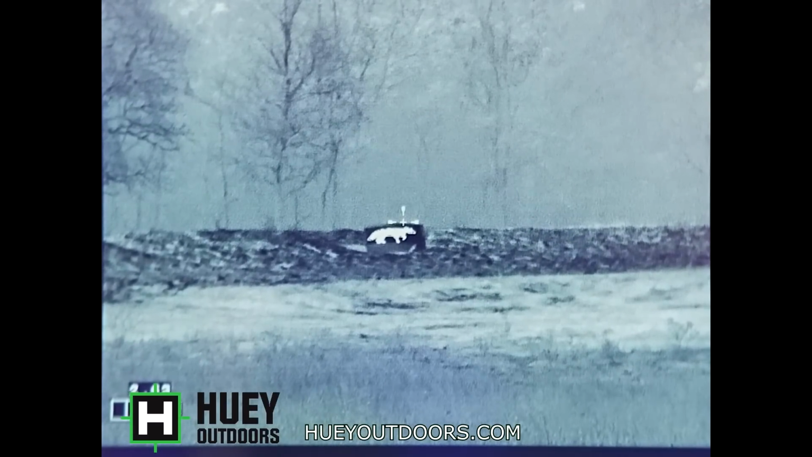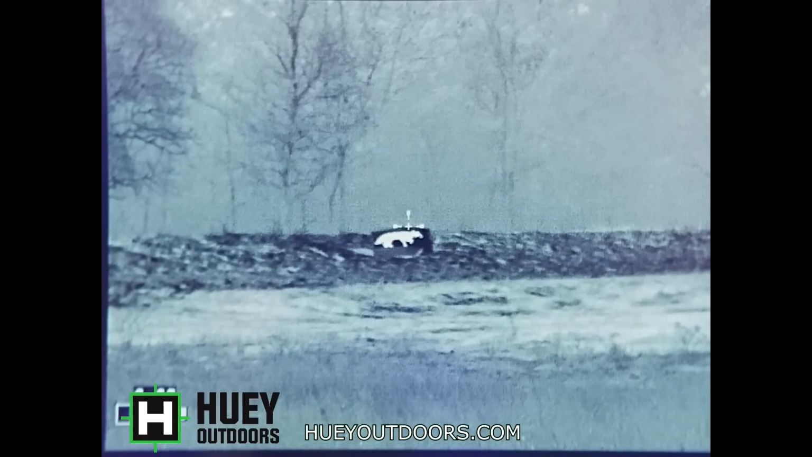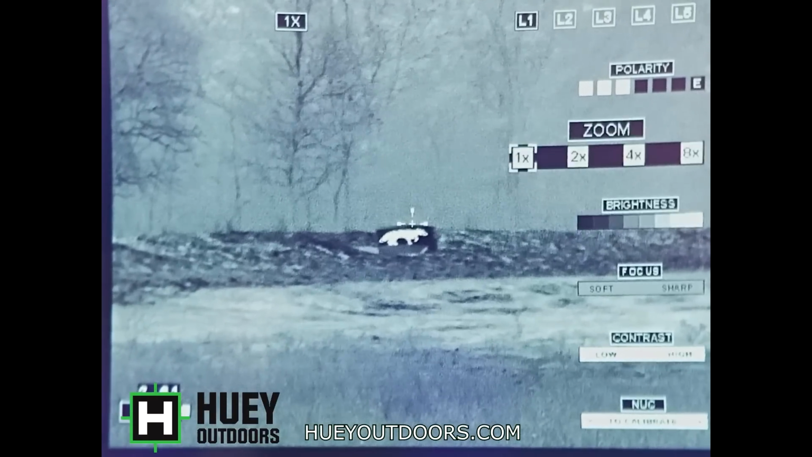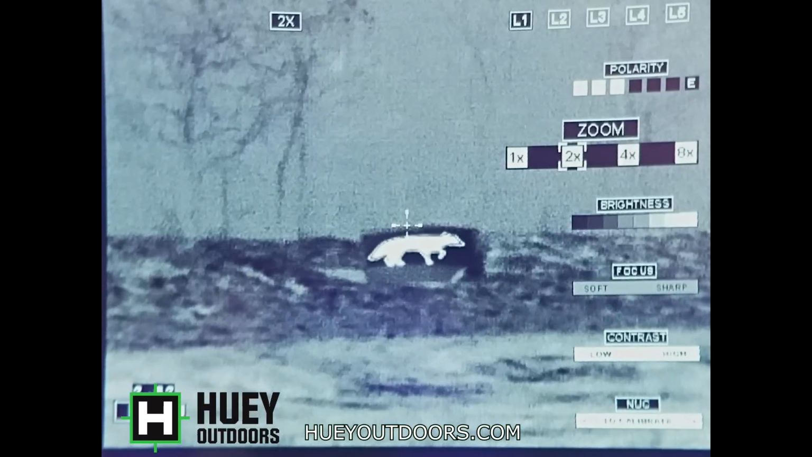But here we are, 100 yards. This is why I love to shoot with the 60mm. That would be no problem at all. Great resolution, if it wasn't washed out. It even washed out the focus a little bit because the camera is trying to focus, and I could not tell until I got back here.